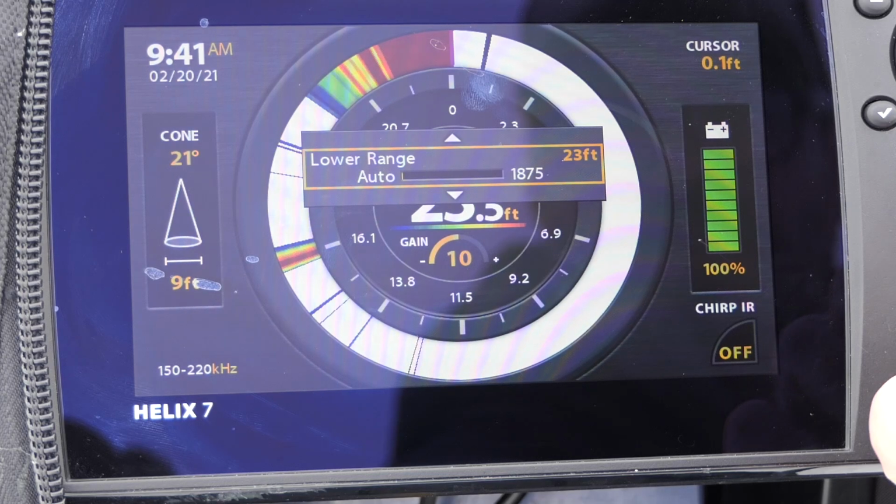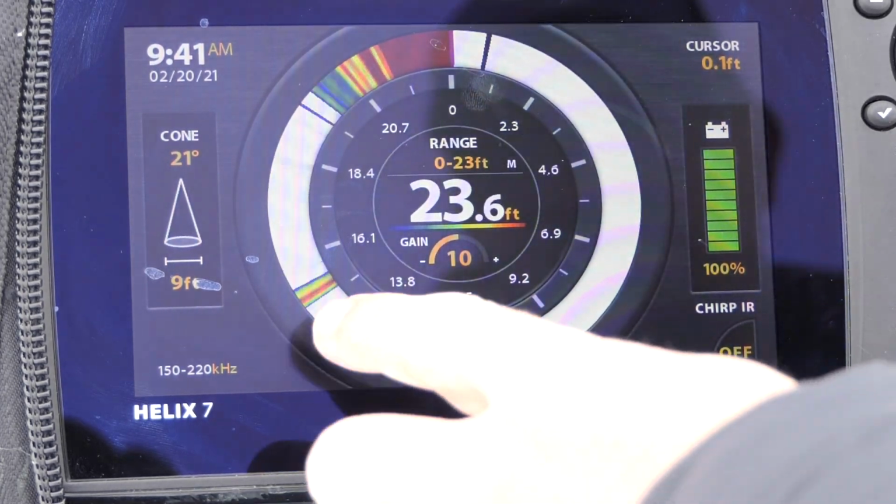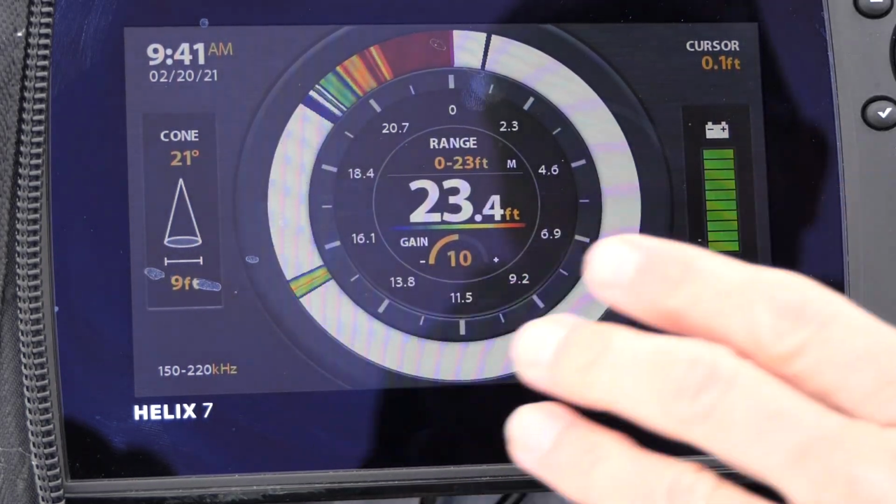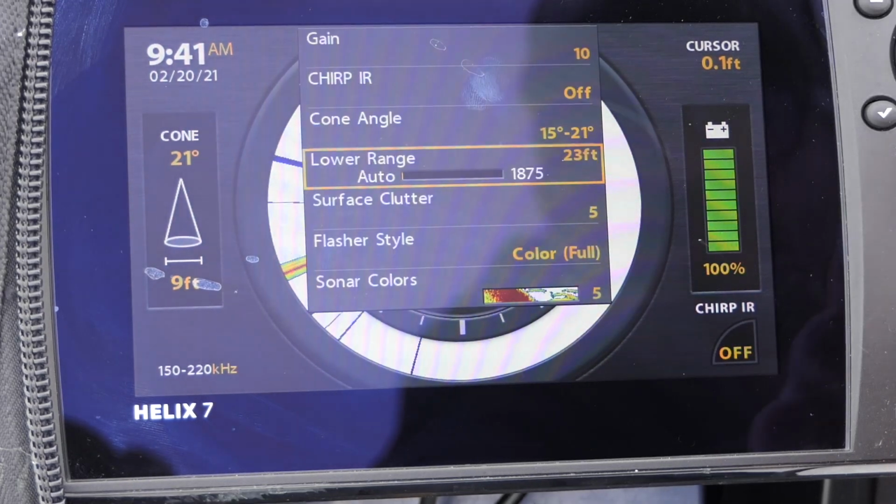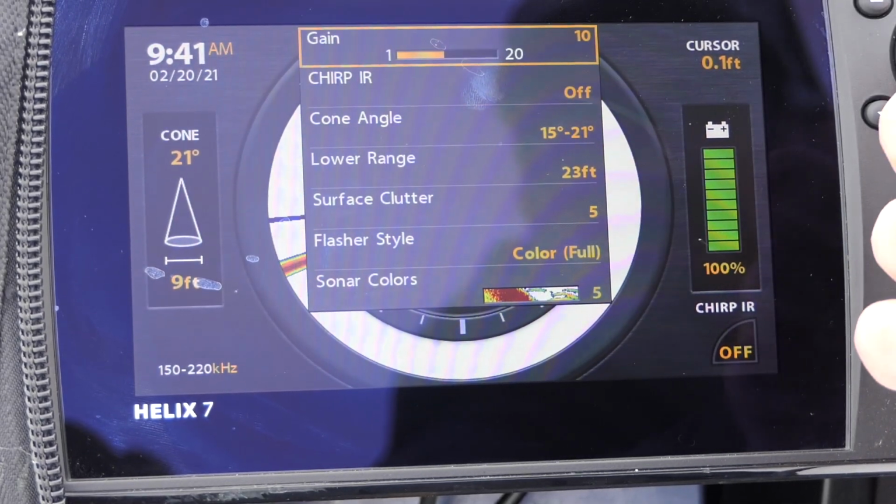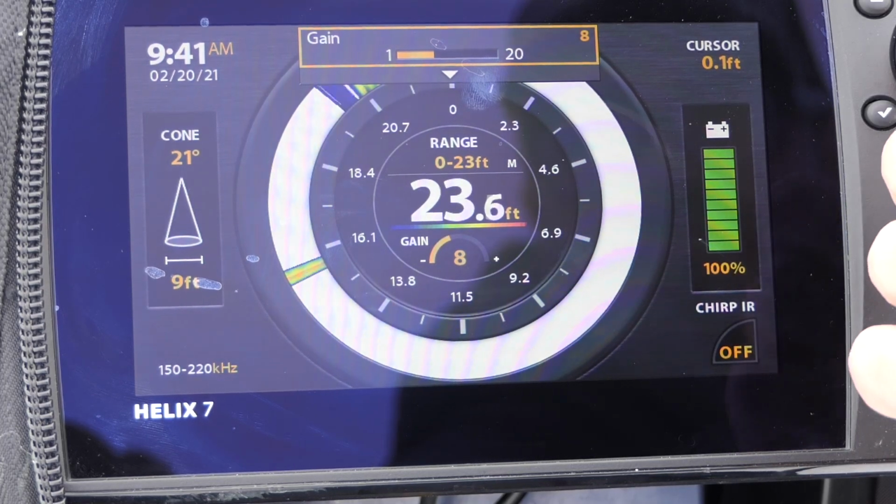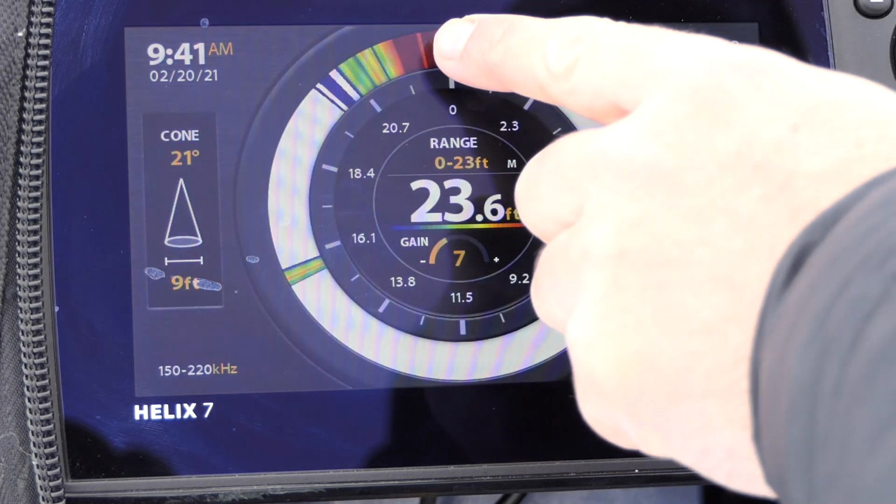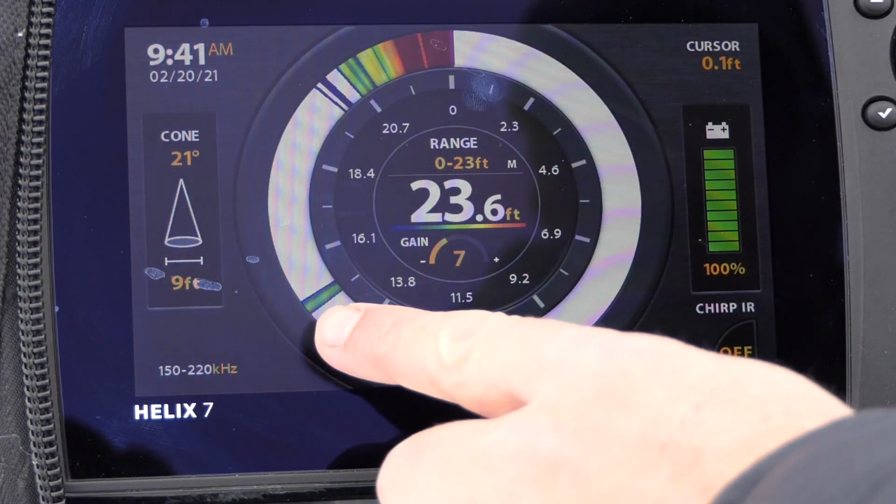There we go. Now I'm getting some interference though. You see there's a little bit of flash here. That might be my own transducer signal bouncing off something, so I can go to the menu, go up to the gain and turn that down just a little bit. Now it's not so bad. So now the bottom is right there. This is the entire water column as I move the jig up and down.